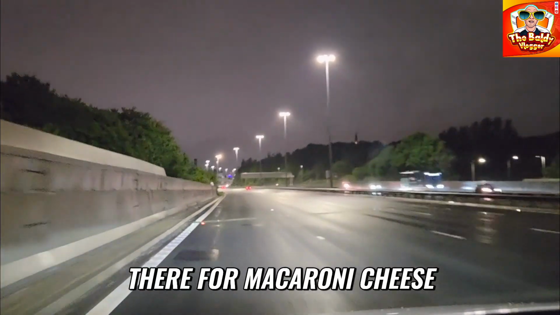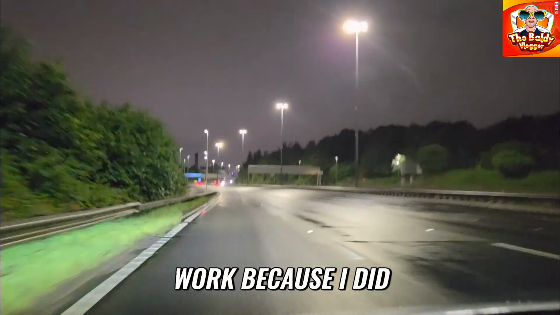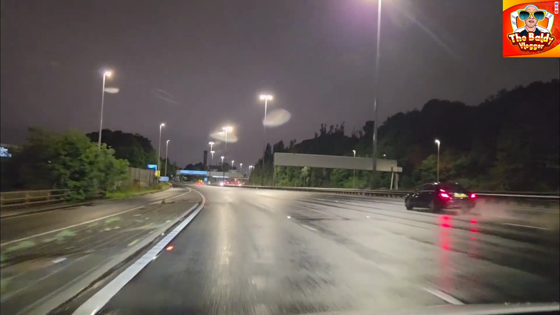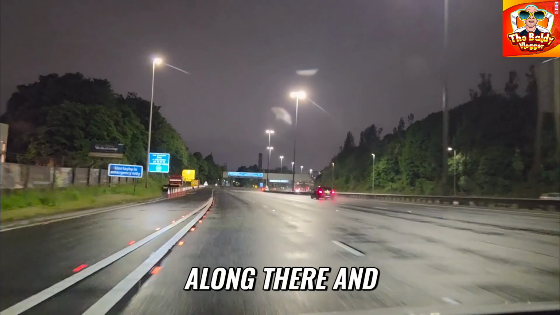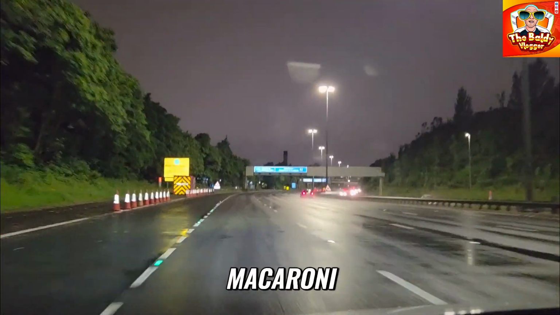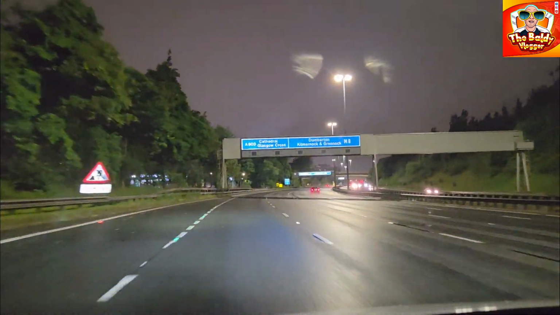I used to go there for macaroni, cheese, and chips when I used to work near there. I used to sneak out my work because I did security and some parking. It was an absolute nightmare. So I used to sneak out sometimes and have a little drive along there and get me McDonald's macaroni with chips, and it was pretty good.